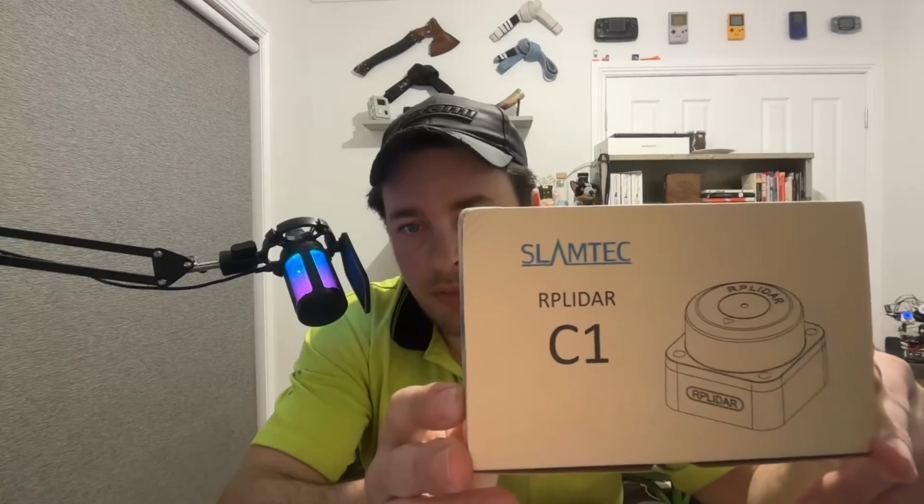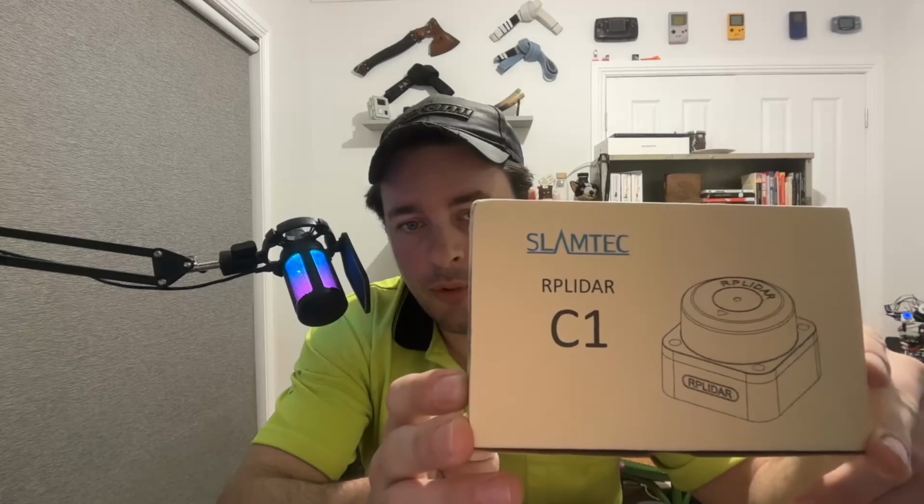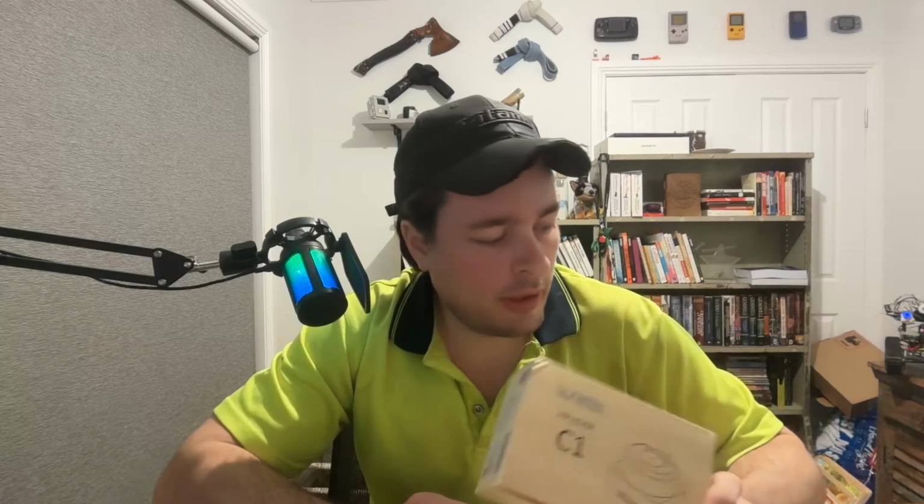Let's have a look at the LiDAR itself. I bought the Slamtech RPLIDAR C1 model. This was about 150 Australian dollars on Amazon, but I actually just went on AliExpress, as I do with everything else, and got it for under $100, and it seems fine. You know, it wasn't a box full of rocks or whatever else you hear about.